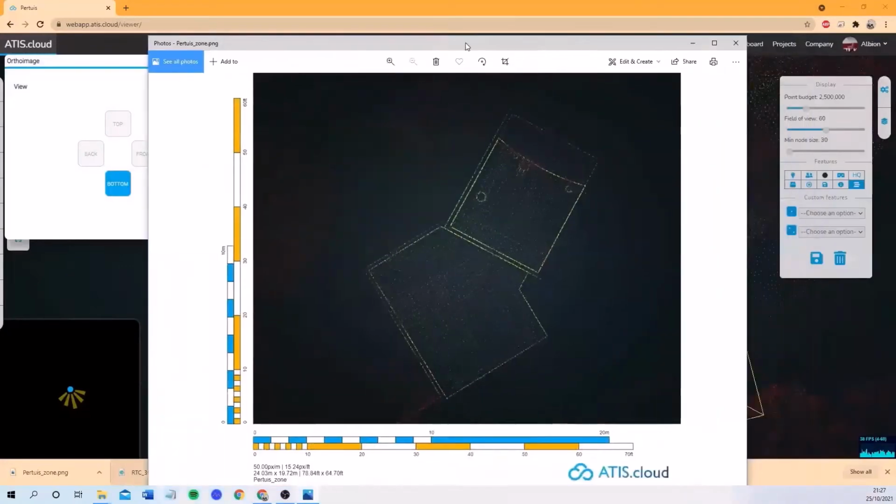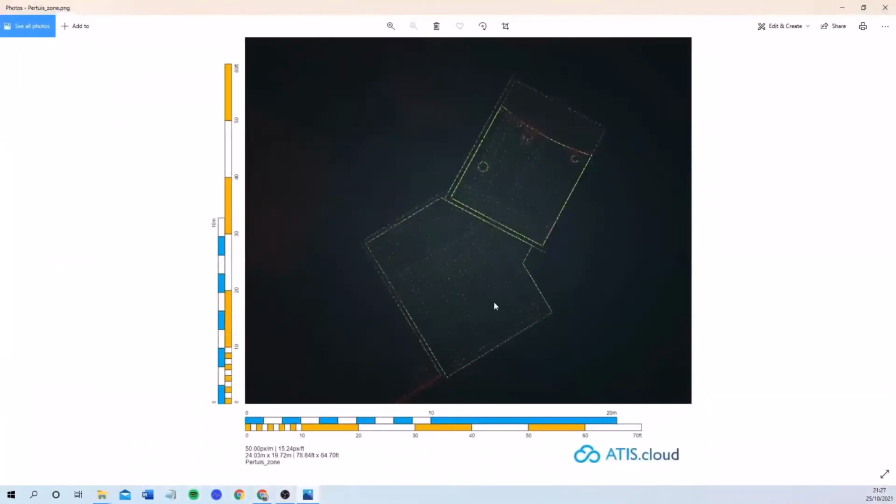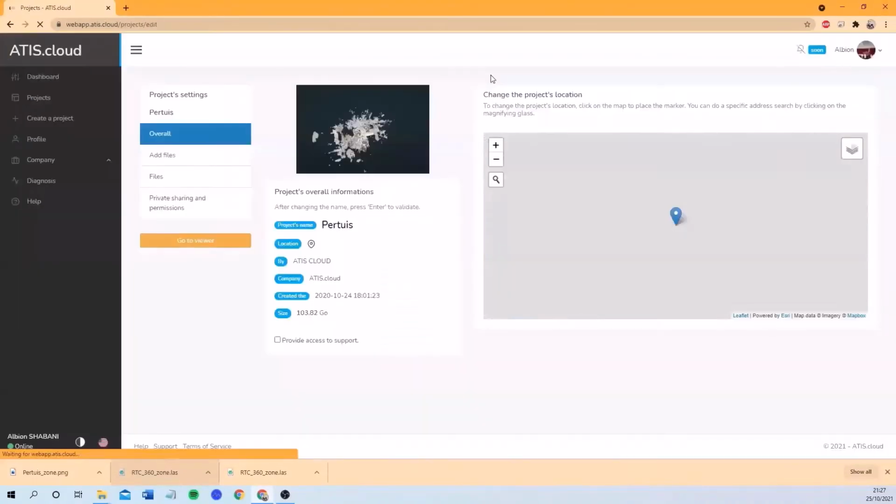If I open it, we can see the ortho image that I selected. We can find the measurement, meters, feet, which are completely exact for other purposes of use, for example. And this image is also available for all the people that have access and the rights to download it.